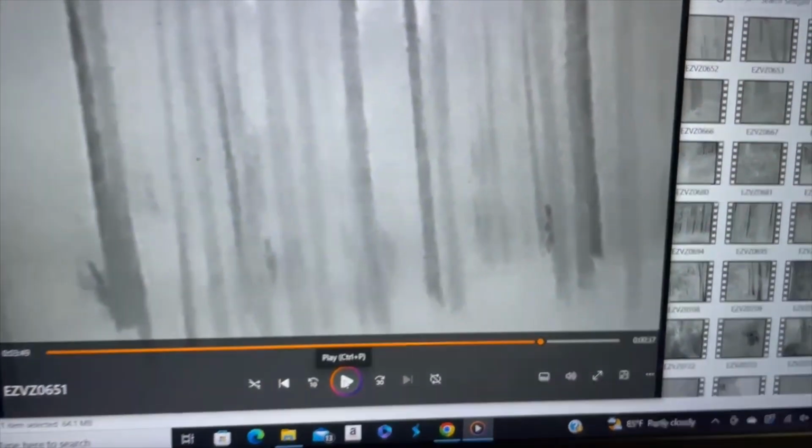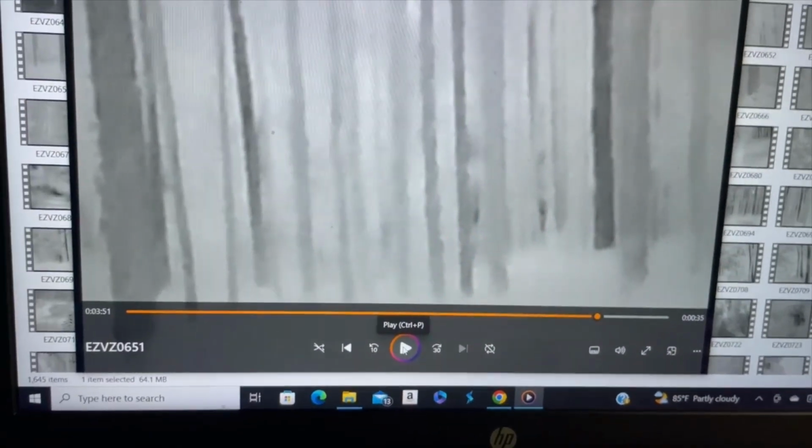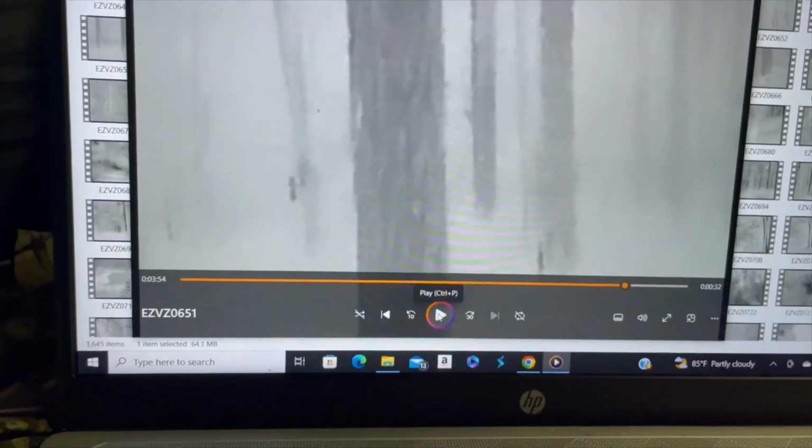But then right here, there's one right there that's following us. You can see it's got the shape of a human walking bipedal. Right there. So I caught him following us. Like I said, I could feel him watching. And once we turned and were going down the trail, I could feel him following us, and I could hear him as well, plus hearing the birds.